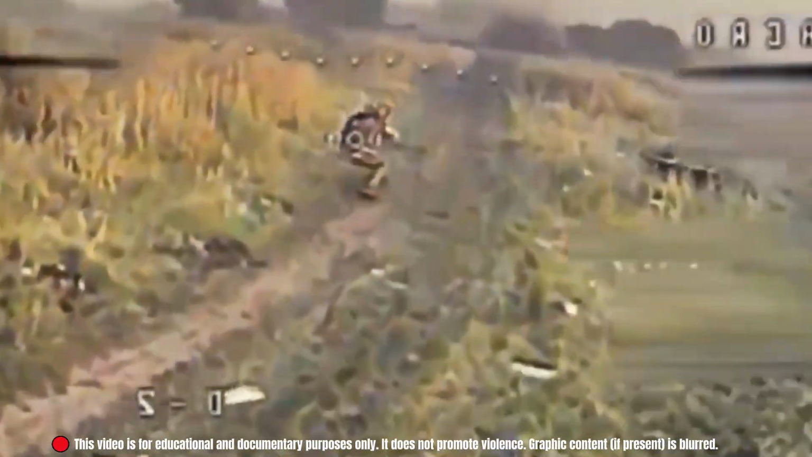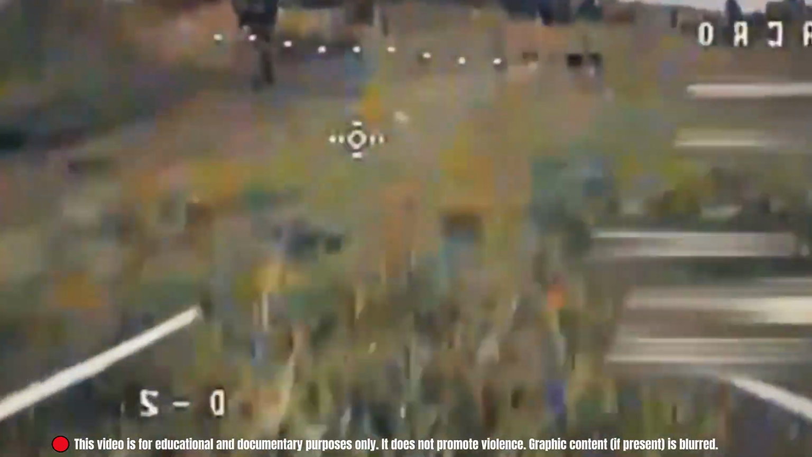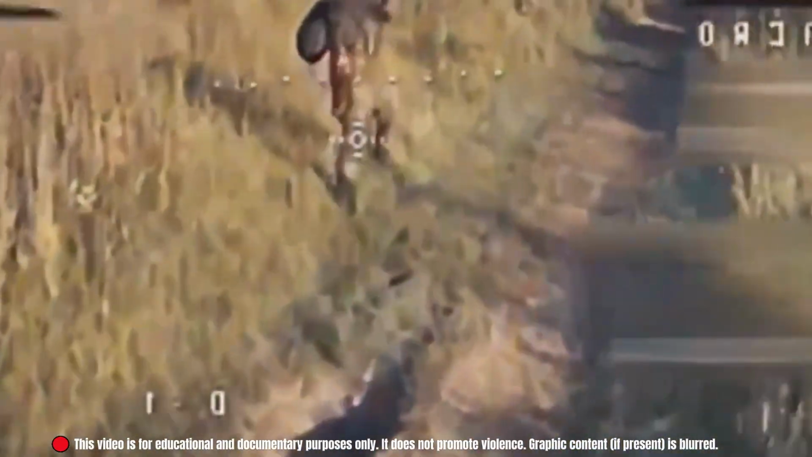In the Sumy region, a Ukrainian FPV unit set an ambush near the tree line. The first Russian soldier walked past, then suddenly fell. The second followed, also collapsed in confusion. The third raised his weapon and fired.